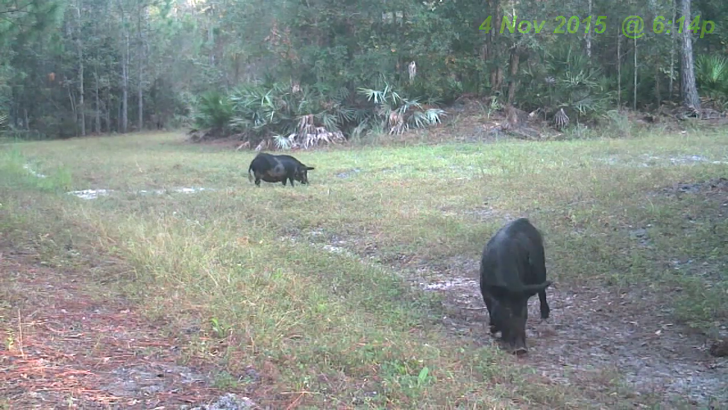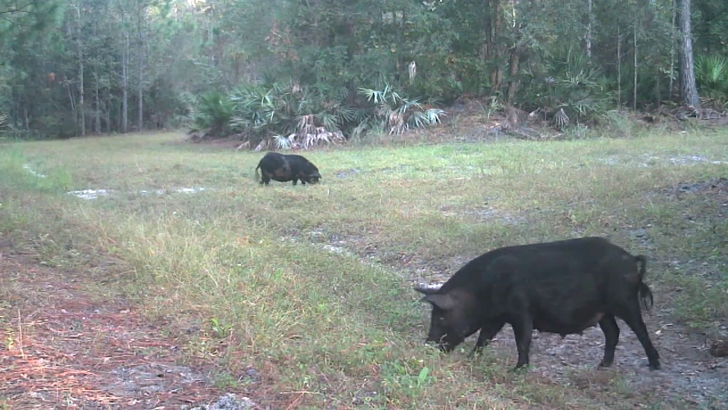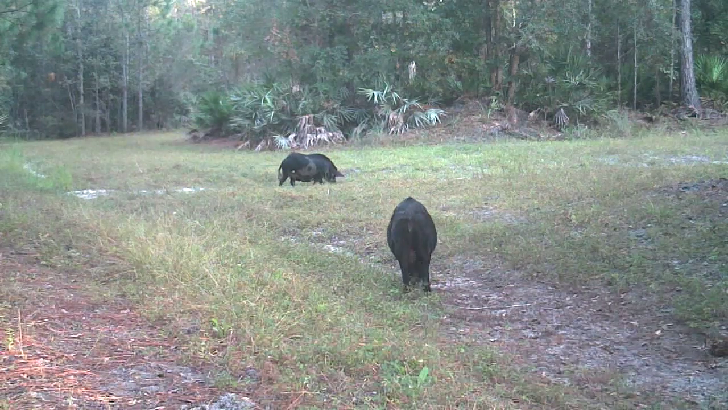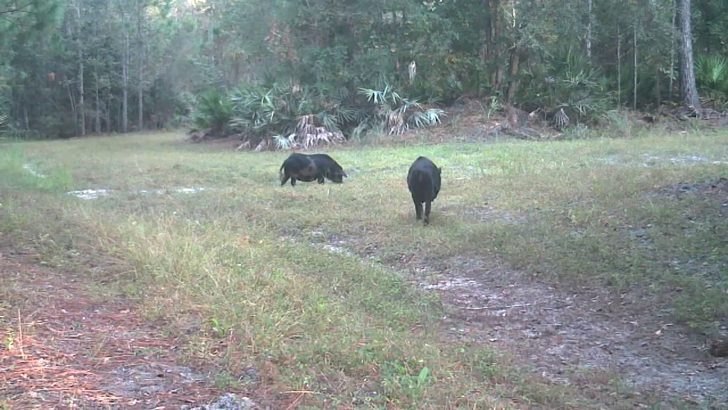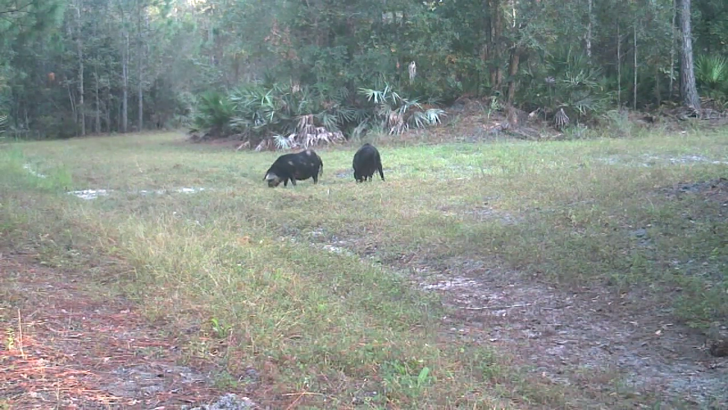Now we've got two sow pigs in there. These are wild pigs, and by looking at the shape of the belly on them, I suspect they're probably going to have some litters not too far down the road. Could be a matter of weeks even. And I'll bet before the end of the year I'll be seeing these with some little ones running behind them. Fortunately, they're not doing a lot of damage in the food plot, just chewing on grass.